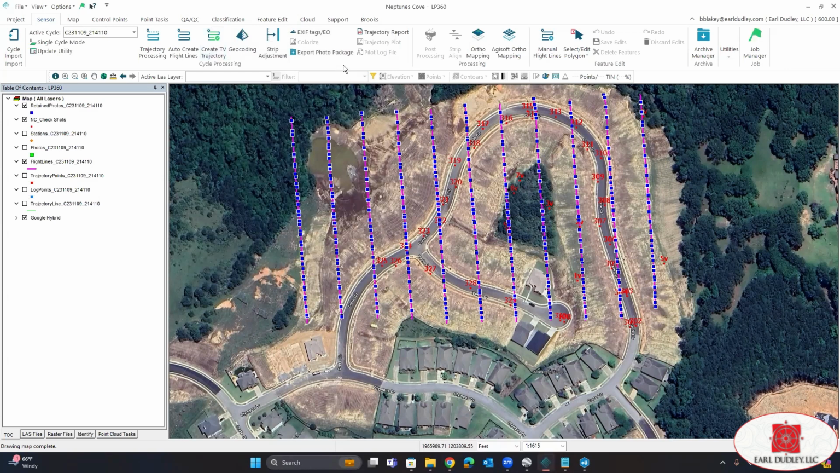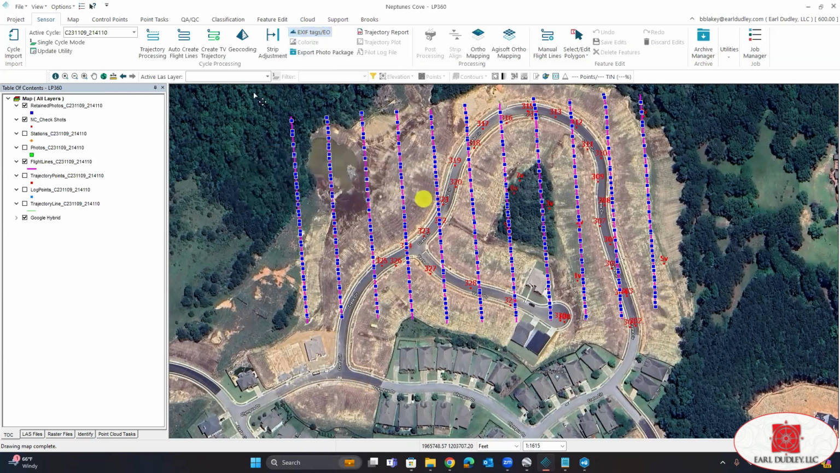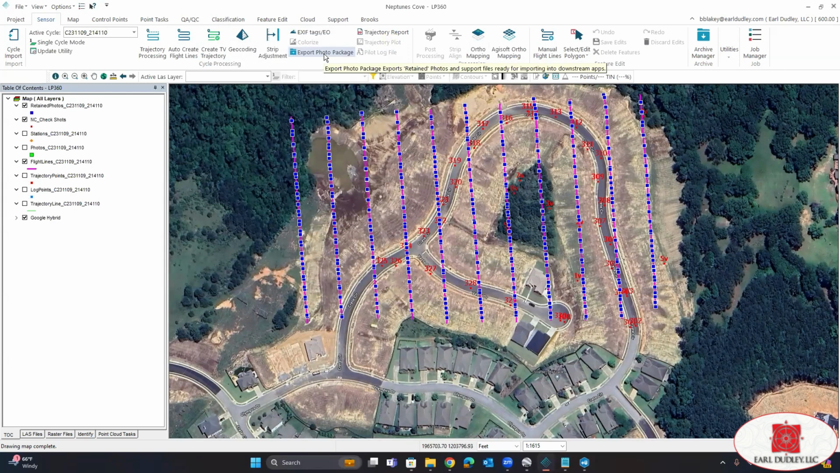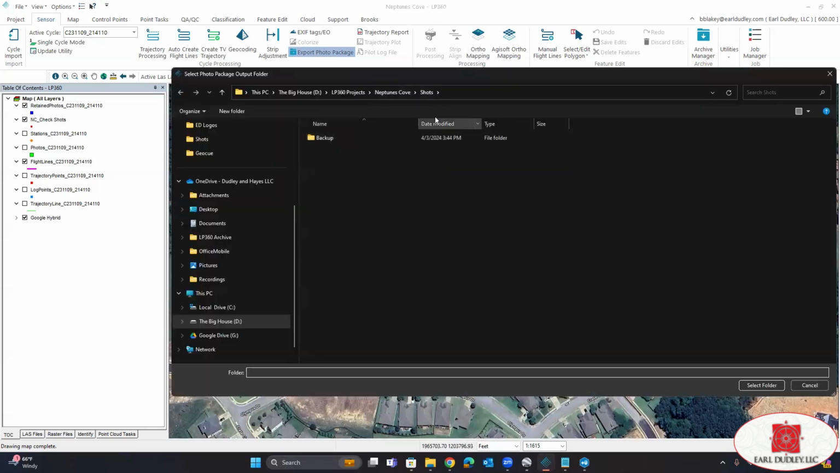Now, if you are using a third-party program such as Pix4D for your ortho, at this point, you can go ahead and export your photo package right here. We don't need to do the updating our EXIF tags because we did that when we created our trajectories. So we can go ahead and export photo package, find wherever you want to save it to.